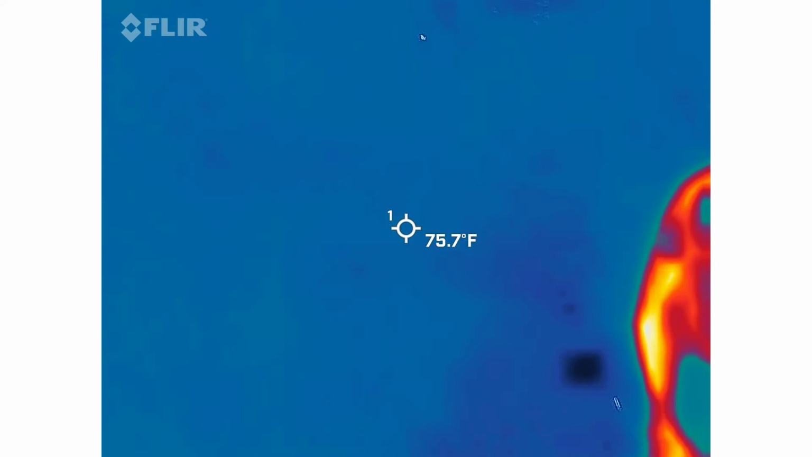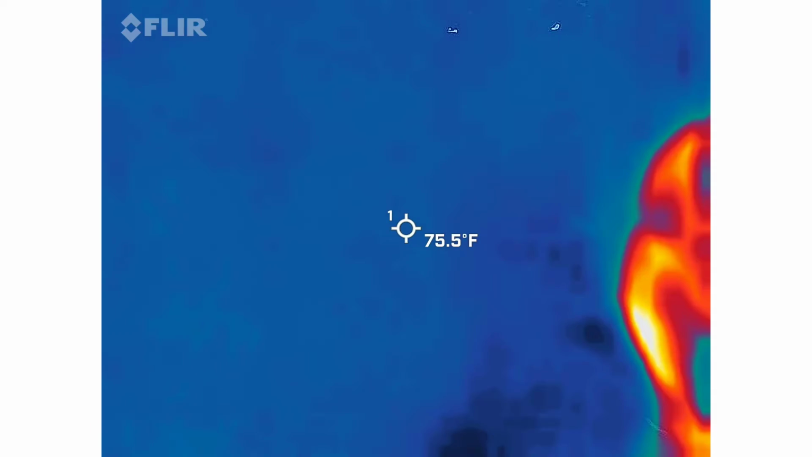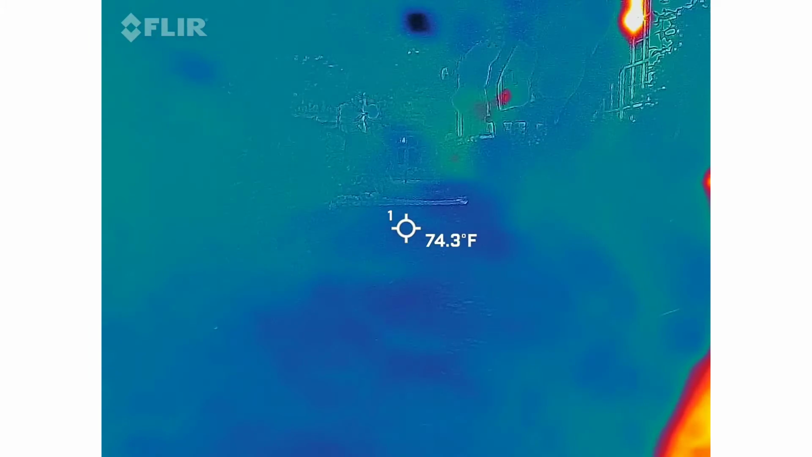Let's talk about the duel and why we're here. Now, this place used to be called Dueler's Alley. That's the big history of it. This is where some of the duels used to occur, and I say some because dueling was illegal. They had to find hiding spots. This just happened to be one of them.